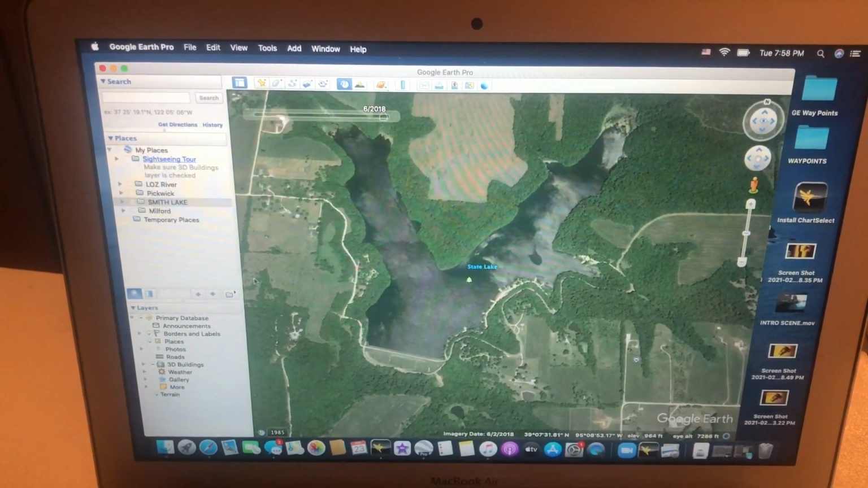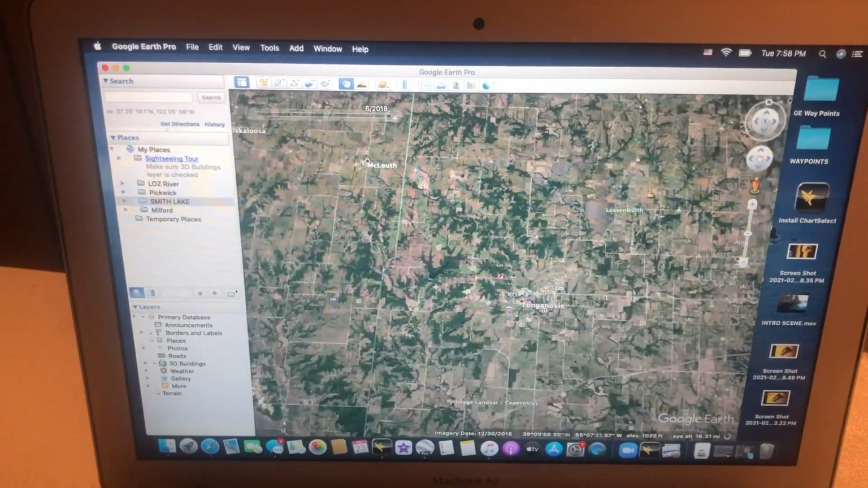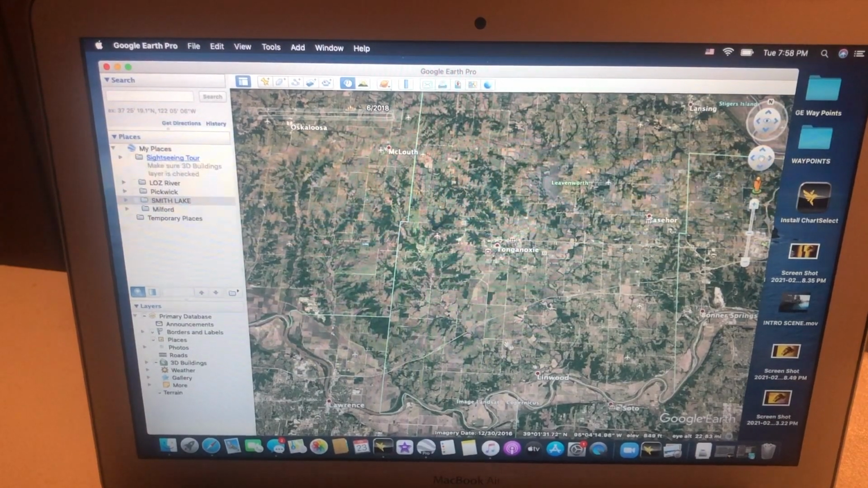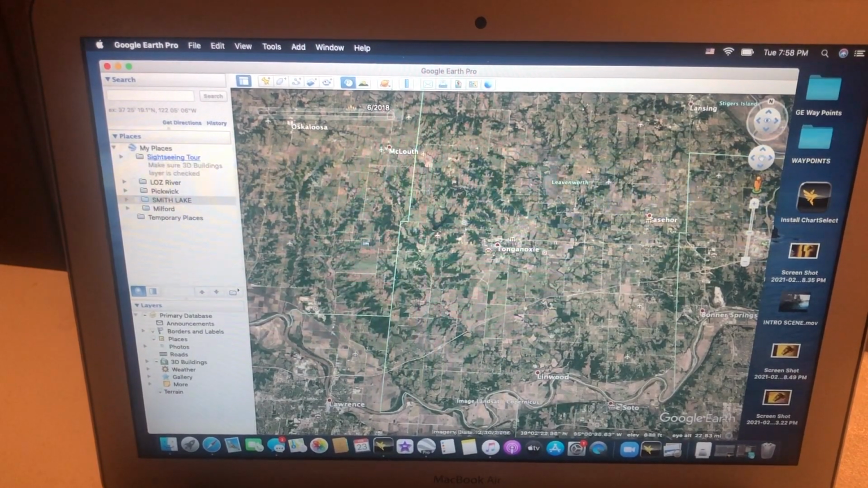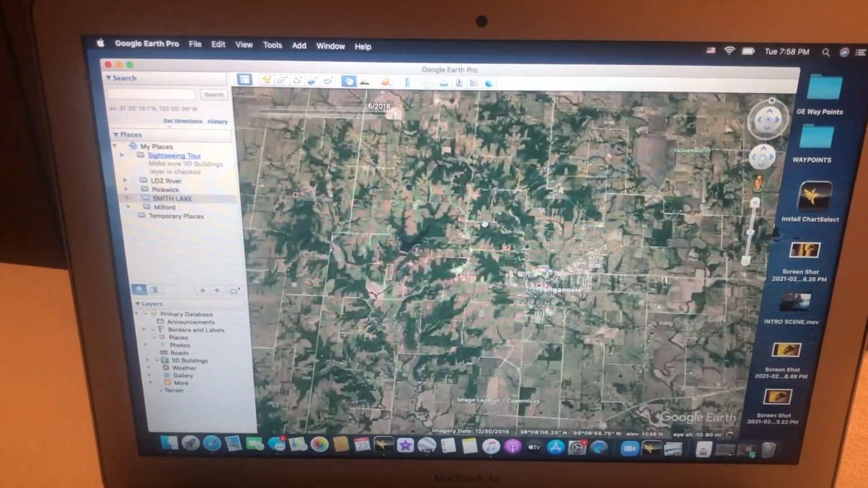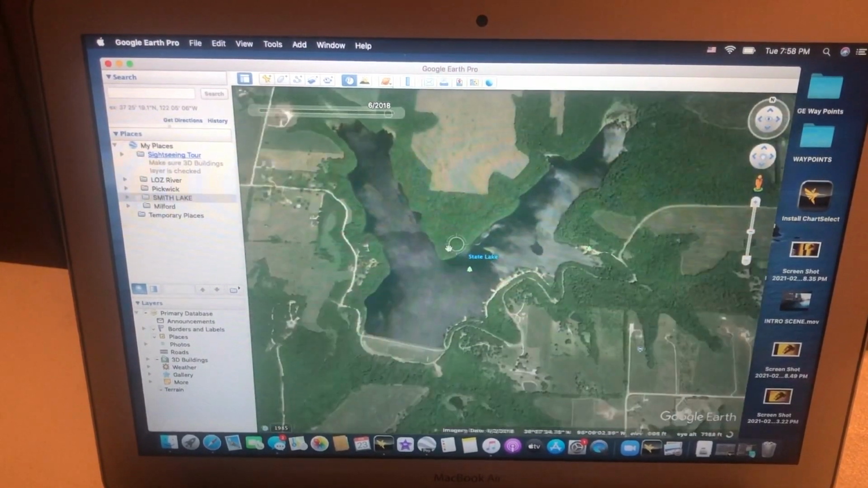All right, this is the Leavenworth State Lake. It's right by Tonganoxie, which is fairly close to Linwood. If you've ever been in this area, you know that Tonganoxie is not that far away from Linwood and the hometown of Randy Leach.